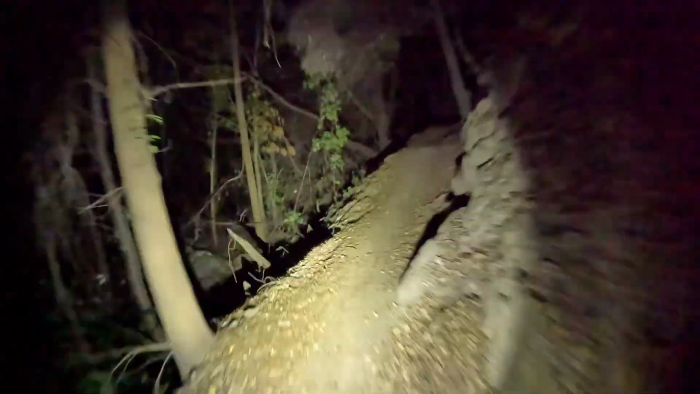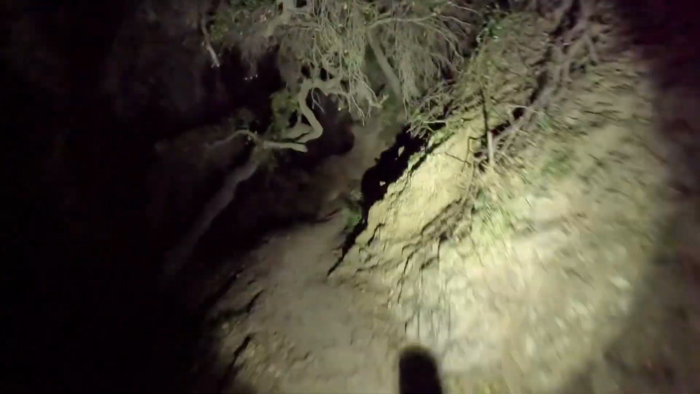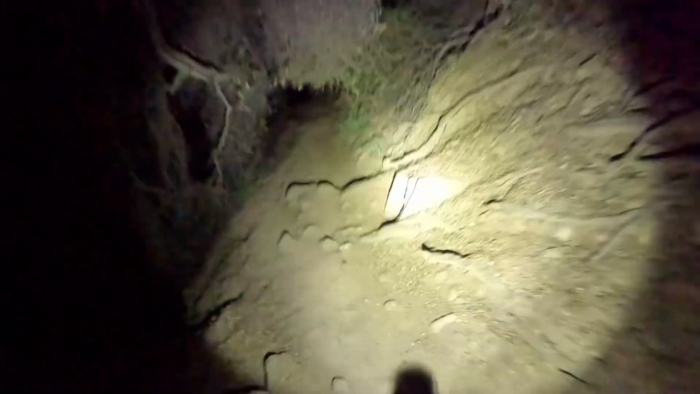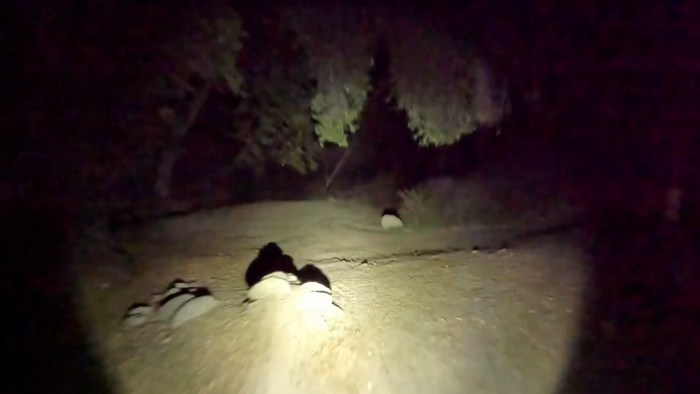So that's helped, early in the morning or just before dark on the weekdays is pretty good. You'll be on your own for the most part on this trail, but it's hard to say because people are riding it, people are hiking it all the time now.